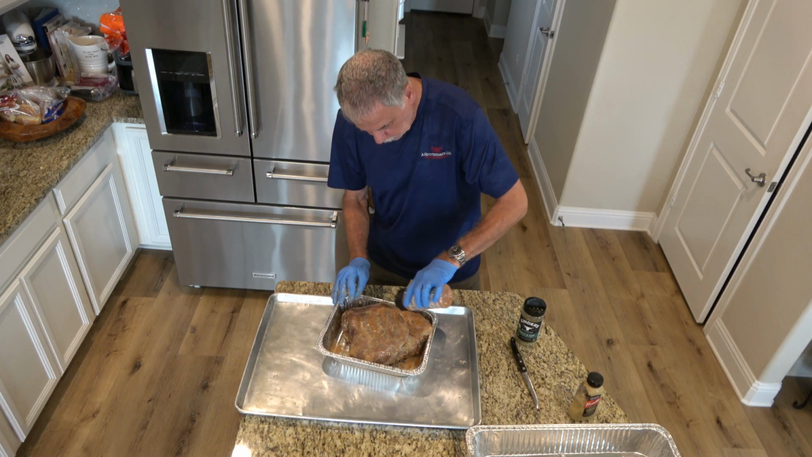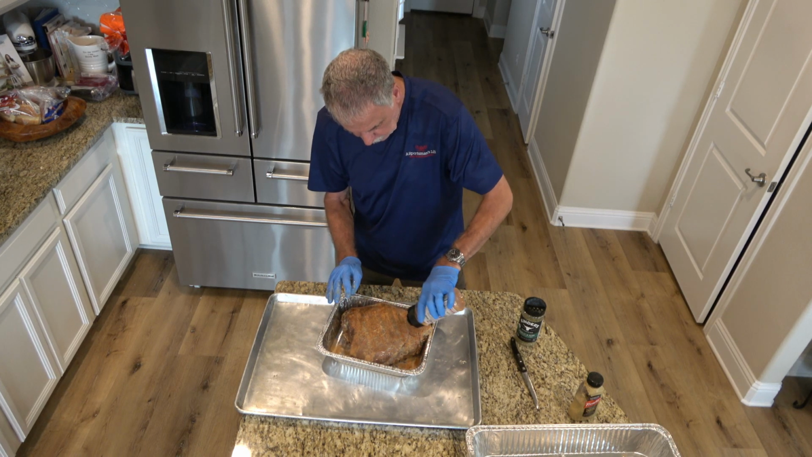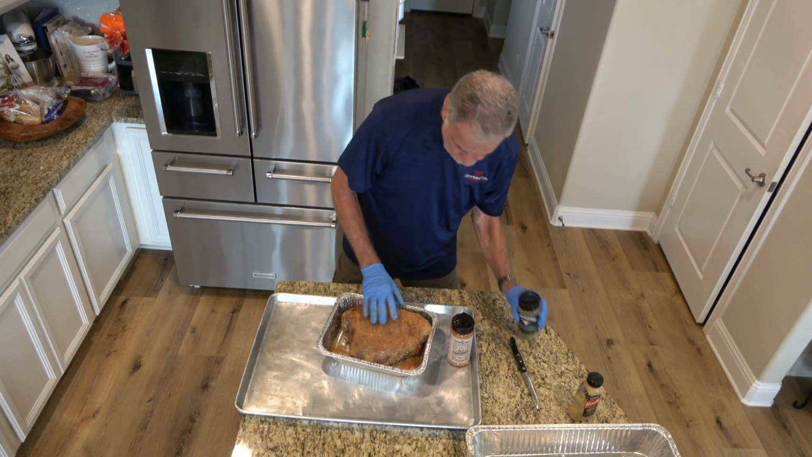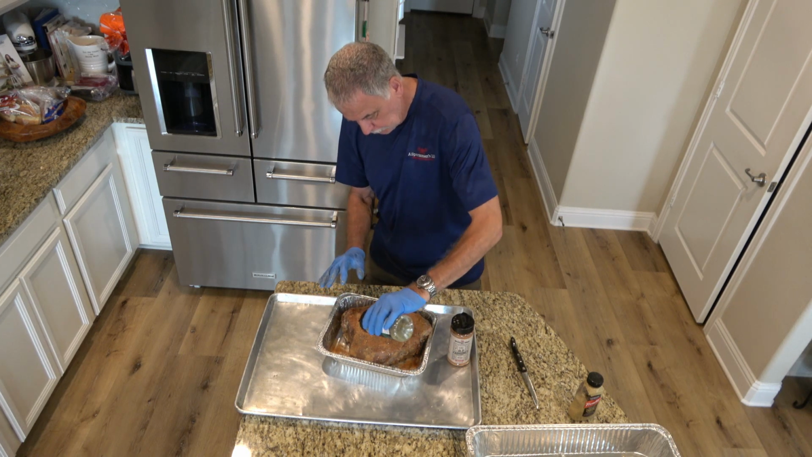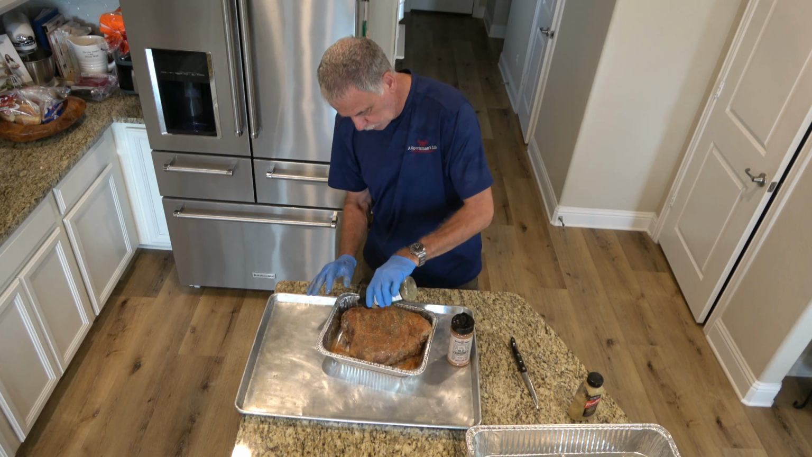Yeah, that mustard is really going to help keep that seasoning on there. Like I said, don't be stingy. This is going to smoke for a long time. Low and slow, as they say.